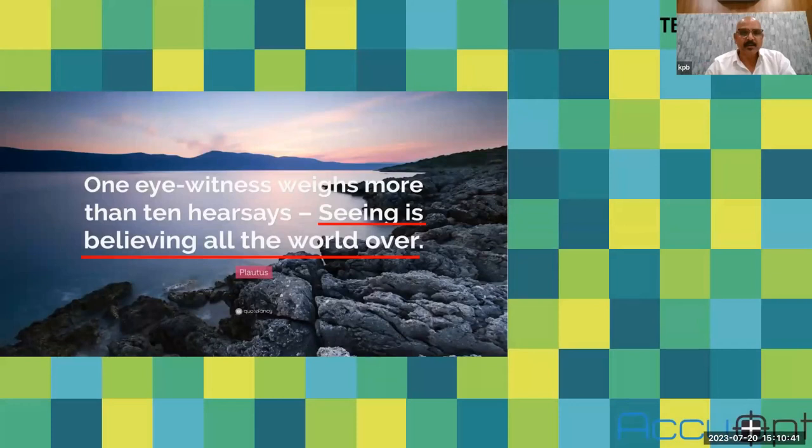There is a saying worldwide that seeing is believing. One eyewitness is worth more than 10 hearsays. If we see something, it can give more detailed, elaborated information than an explanation from our subordinates.